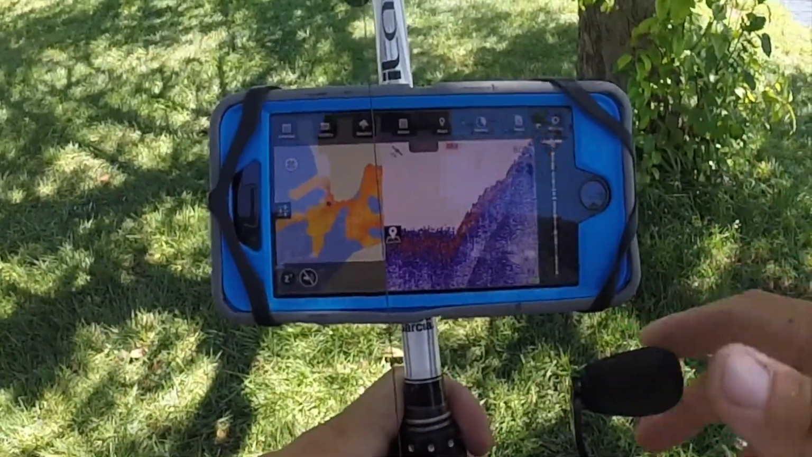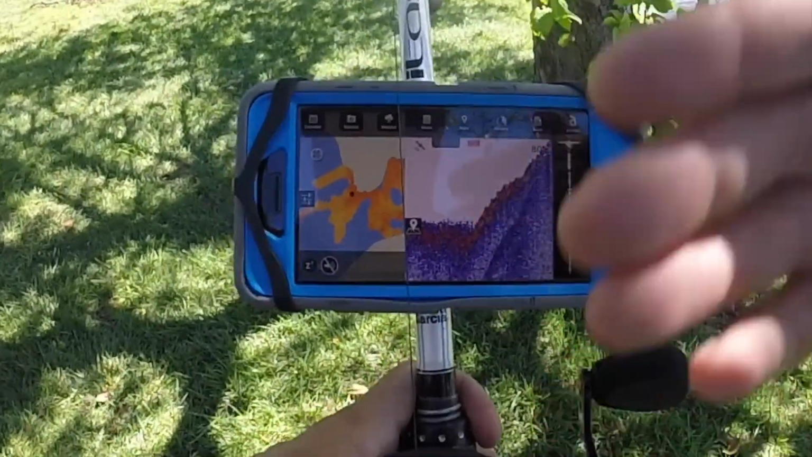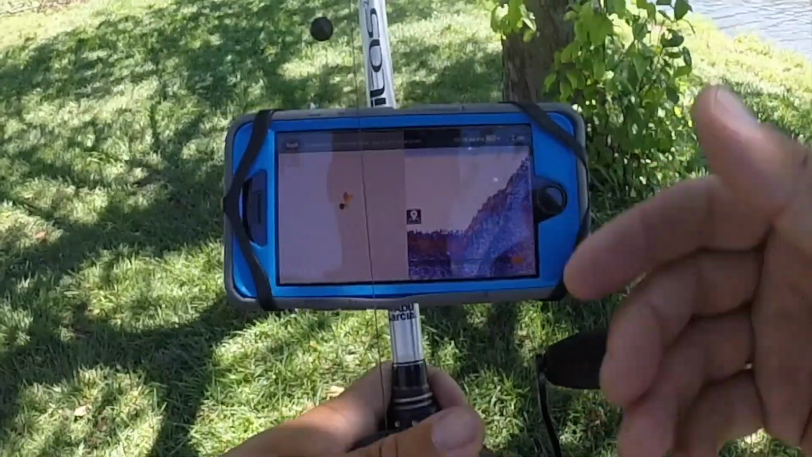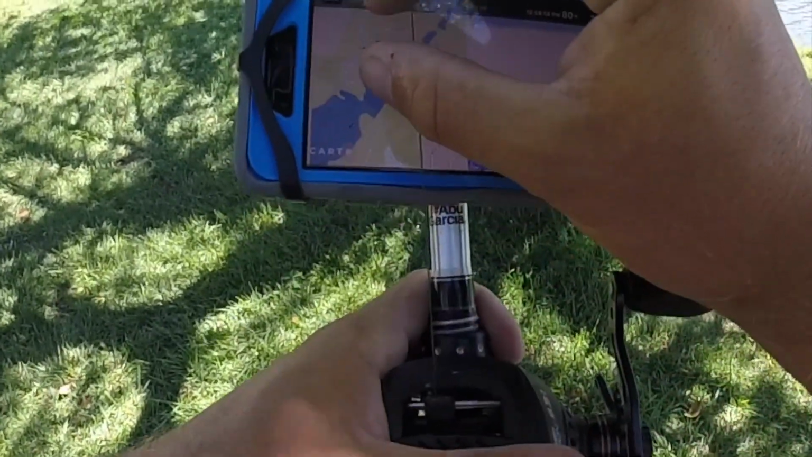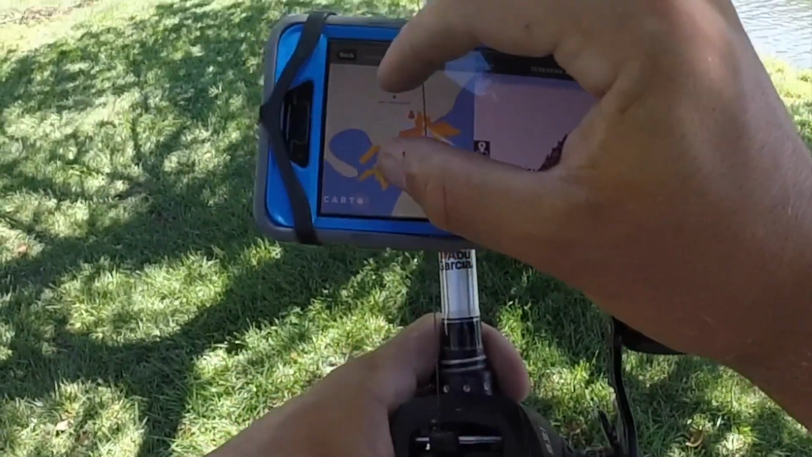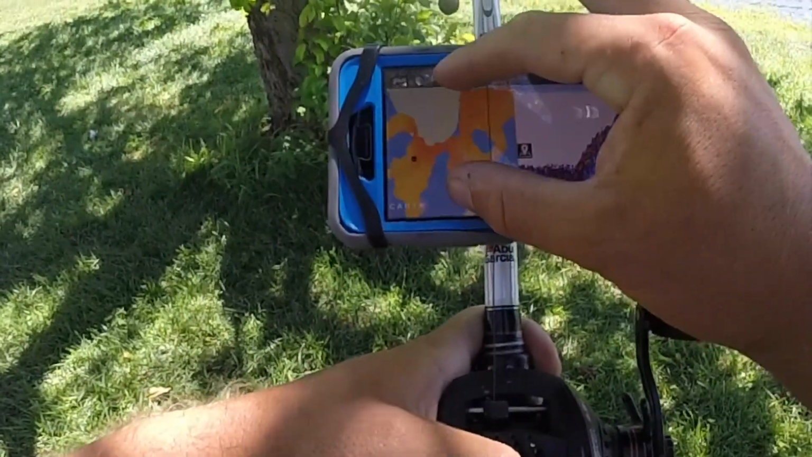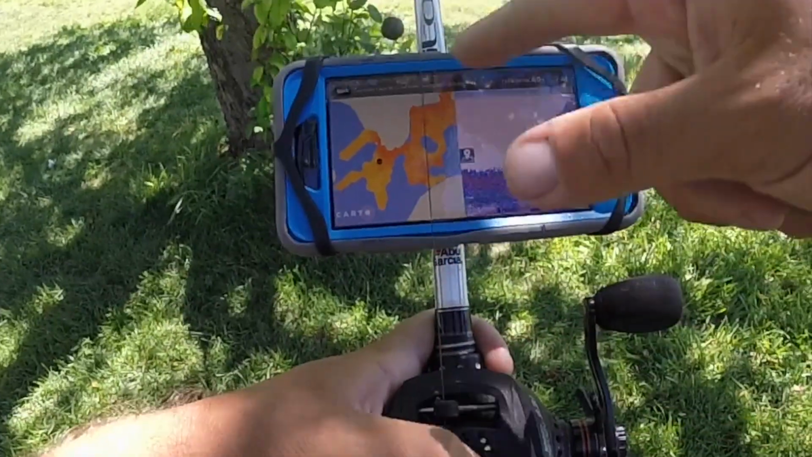All right, so now that we cast the Deeper around for about 15 minutes, let's go take a look at the history. And this is awesome. It actually records exactly where you're at, your trip, everything. And here we go. This is the arm I'm in right now. Let's zoom on in. Like I said, I've only been doing this for about 15 minutes, but we've already gathered a bunch of information as far as a contour map.